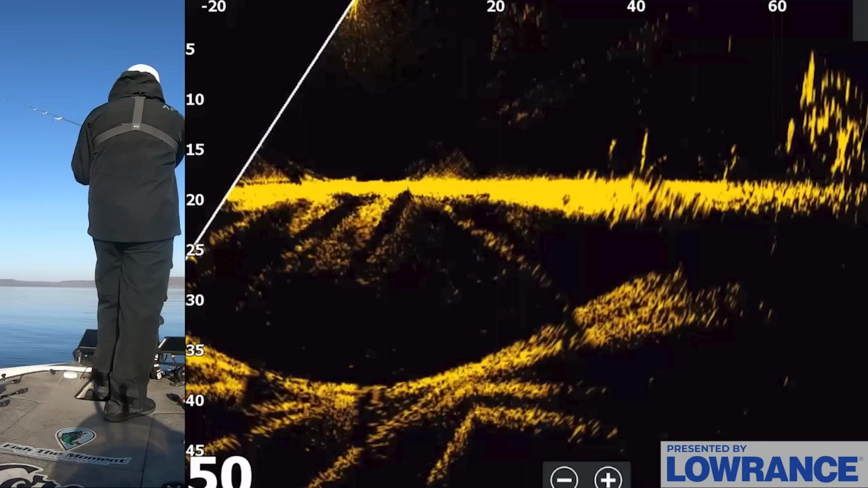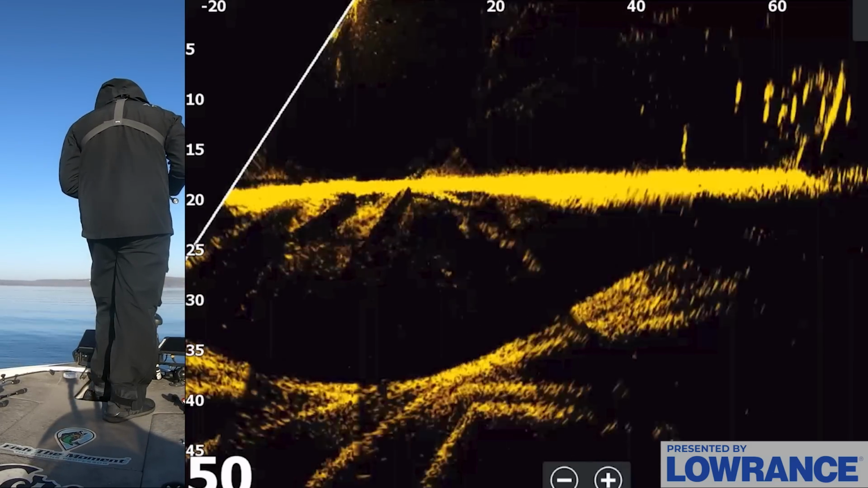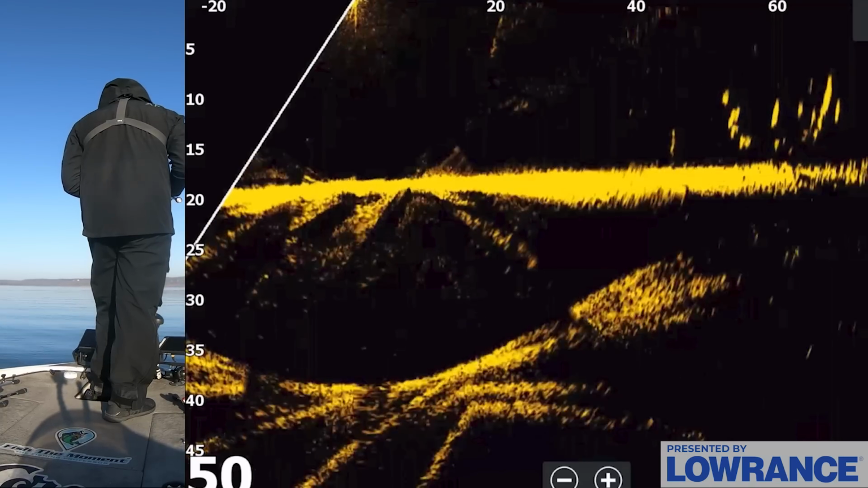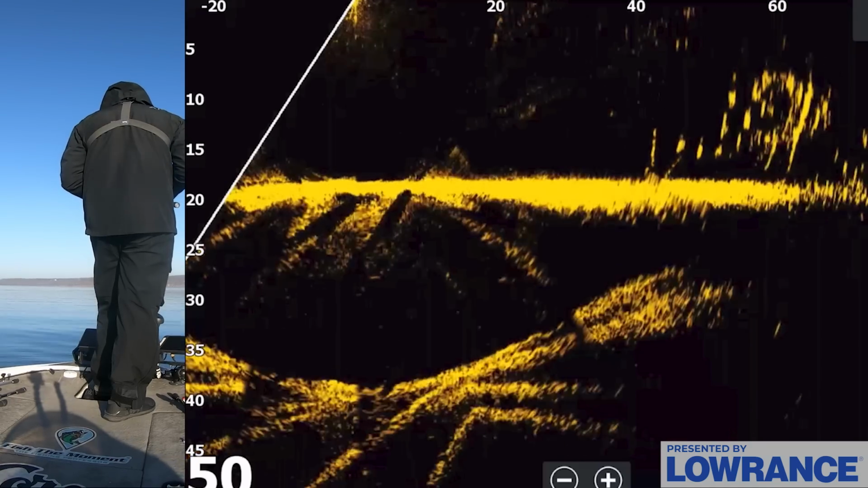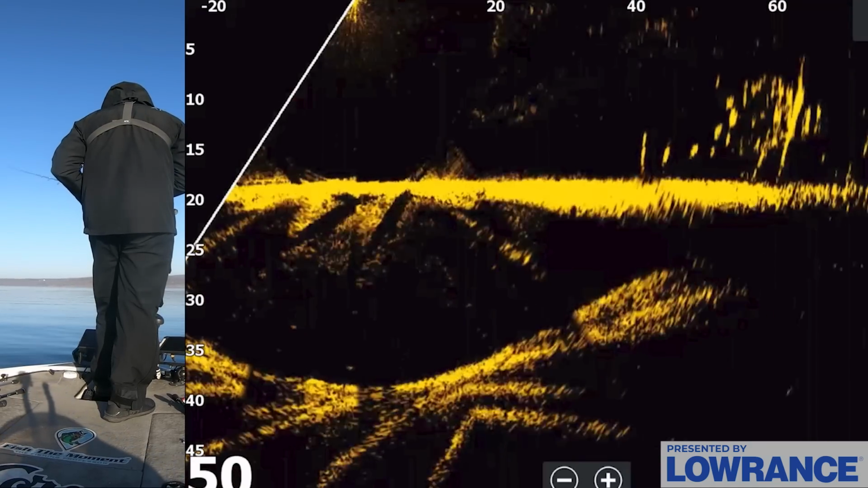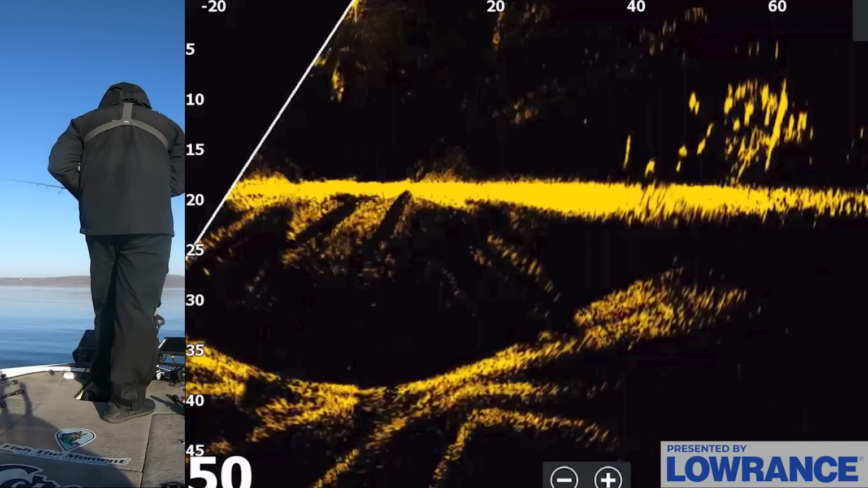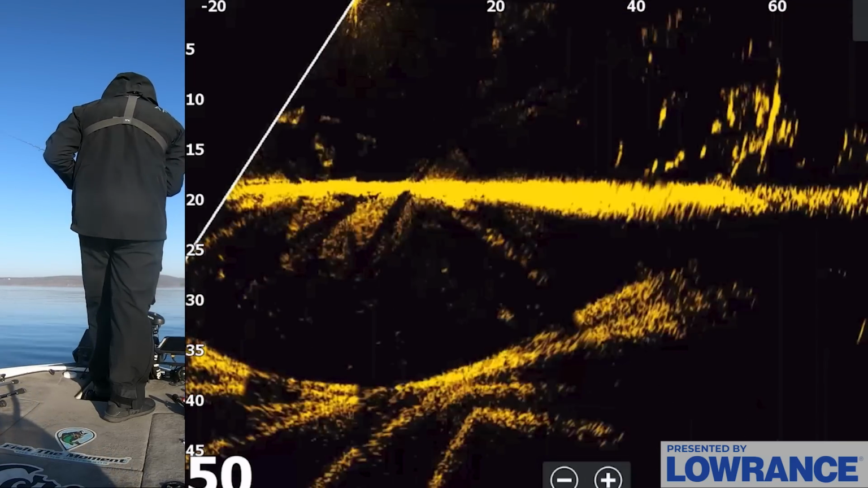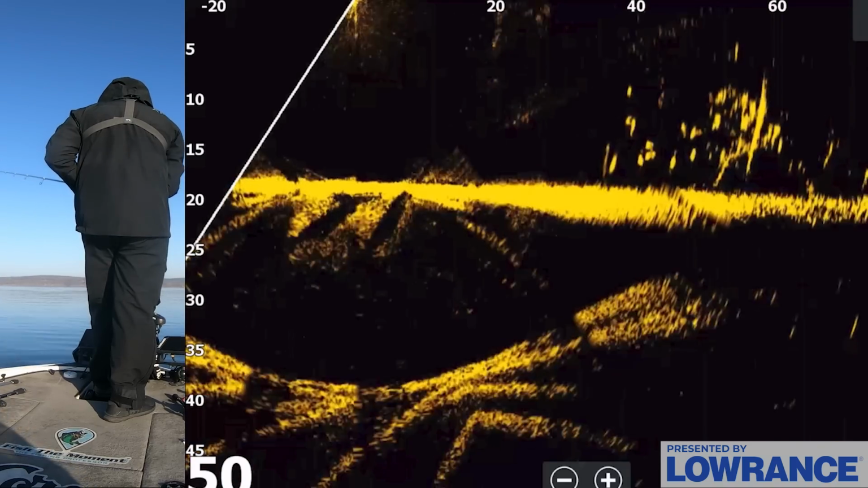Okay, we got a brush pile out here that is really covered up with stuff, and I have no idea what all these fish are. I don't think these are all bass. There's so many of them stacked up. I think a lot of them are crappie. I'm just wondering if there are maybe a couple bass in this deal, maybe interested in eating my stuff. Oh, come on. That looked like it was a bass too. Why don't you come eat it? Come on.